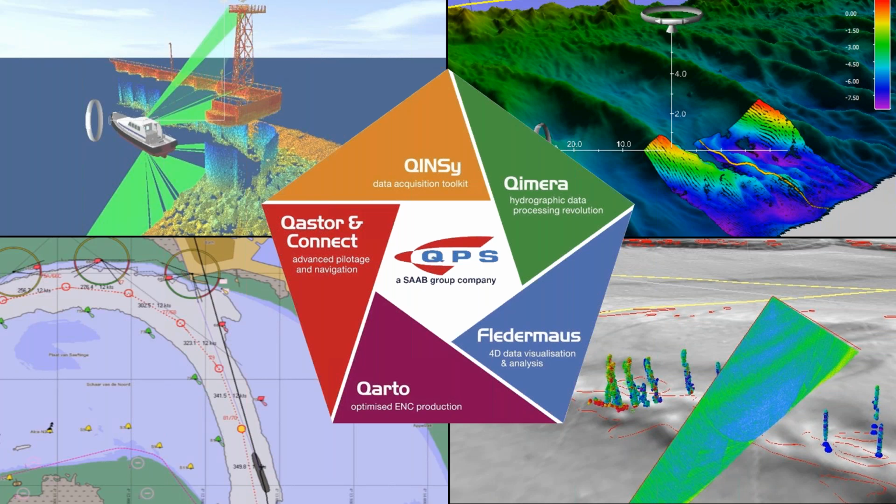That's the replacement package for Fledermaus users who had the FM Hydro bundle or the FM Pro bundle. So Fledermaus users do have access to Qimera Clean, in which case they can get the ENC add-on and try that out relatively straightforwardly. Again, Matt, anything to add? No, nothing to add from me.